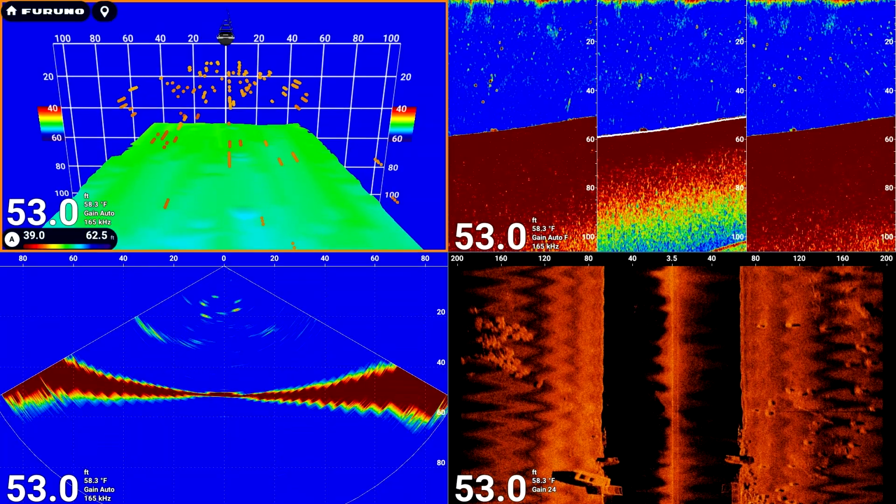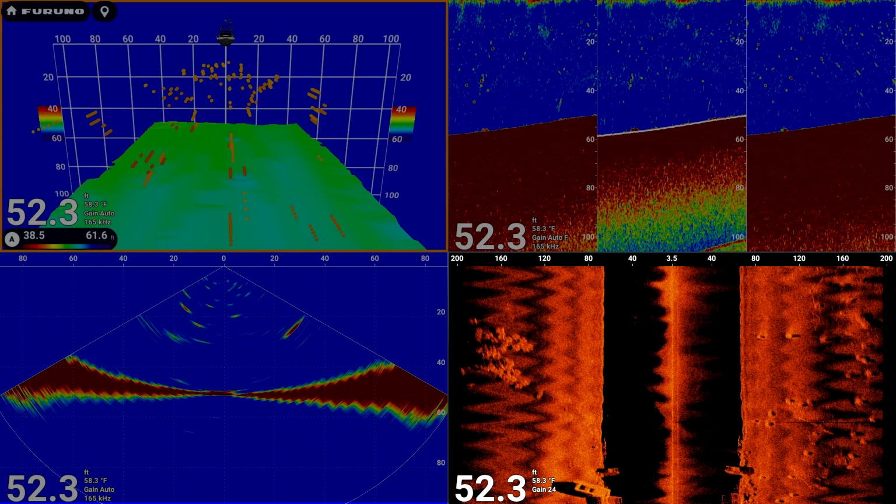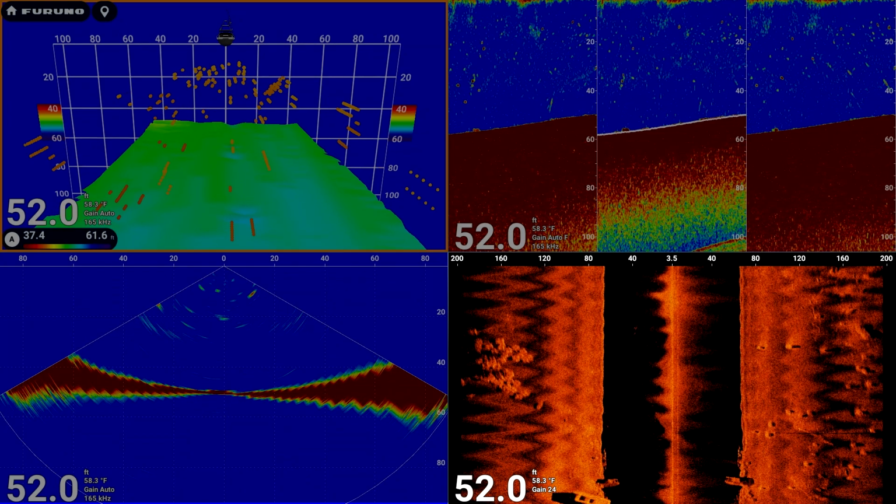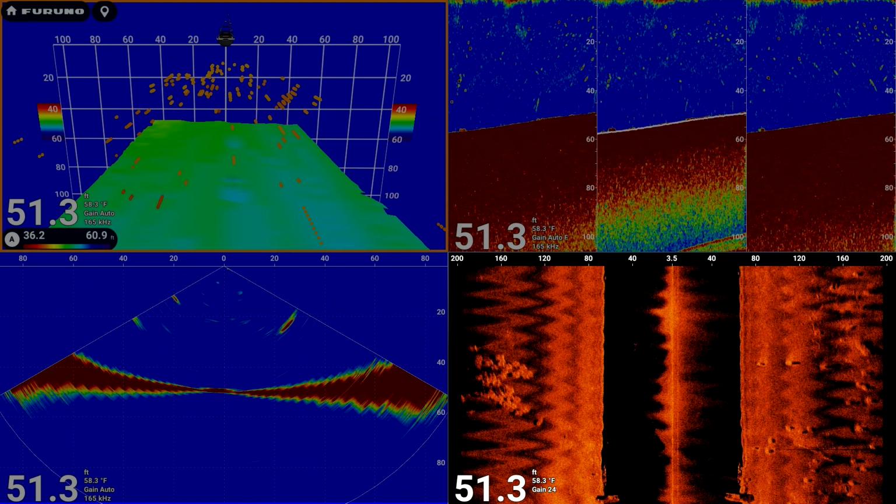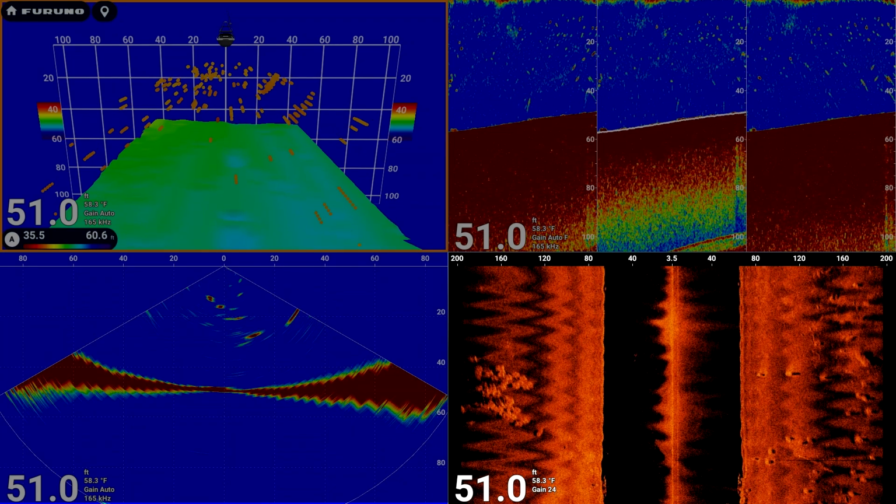Okay. And finally, we also have a side scan view that's available for the DFF3D. Arguably, it's not quite as popular because it doesn't really see into the bottom so much. The DFF3D is more of a traditional sounder where you're actually looking at the water column rather than into the bottom like you would with an actual side scan system.